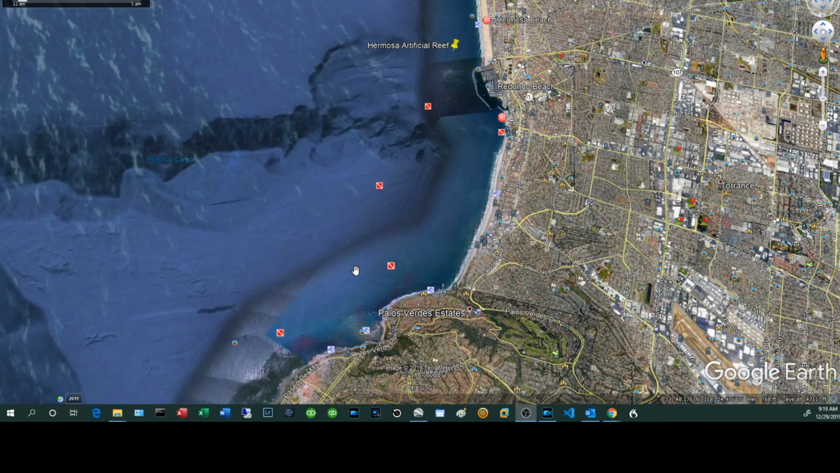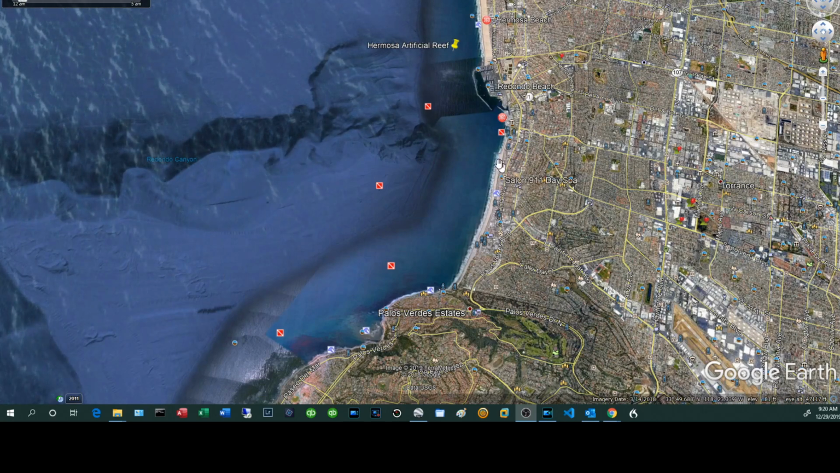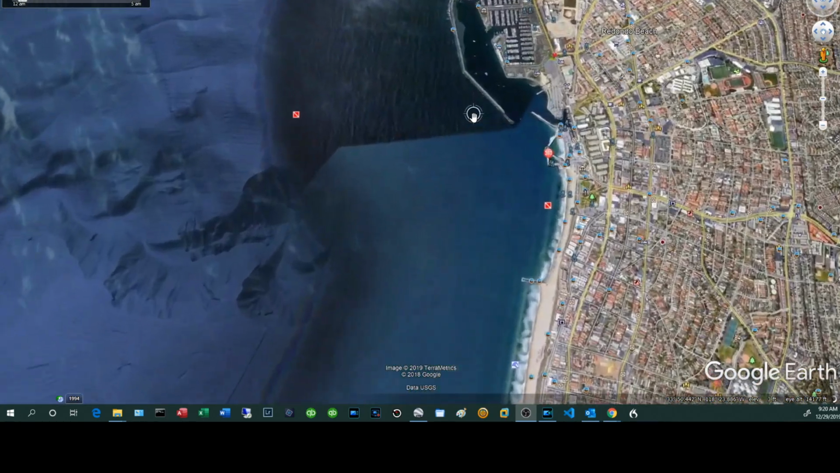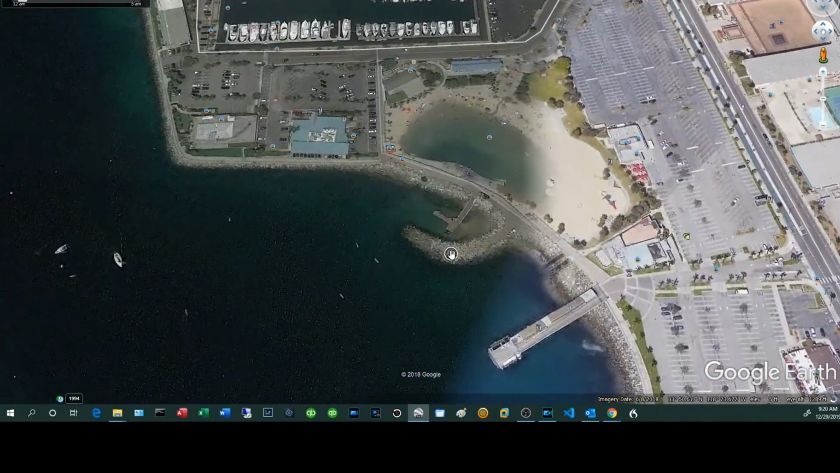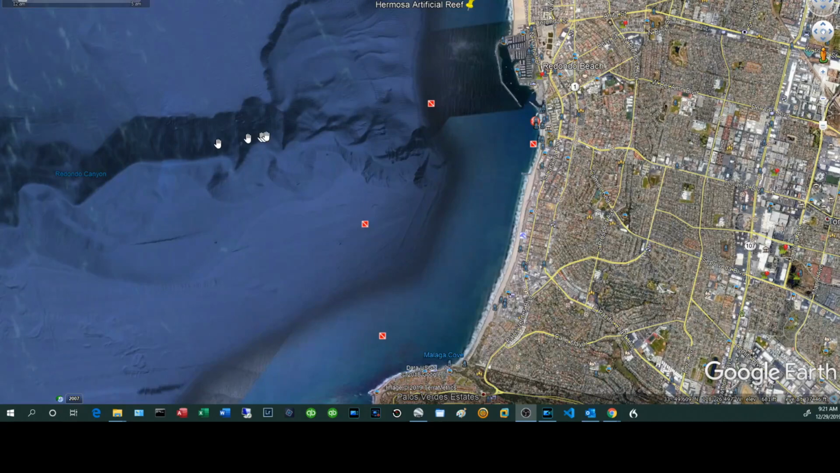At this point, let me take you guys to Google Earth to give you a bird's eye view of what we're doing. So this area right here is the Redondo Beach area, and specifically we are launching out of King Harbor. Let me zoom in. So we are launching out of here. And then once you launch, you're going to have some choices.